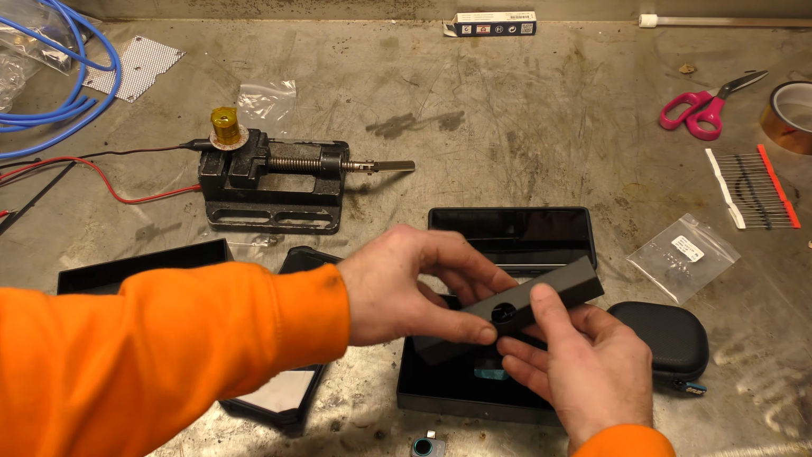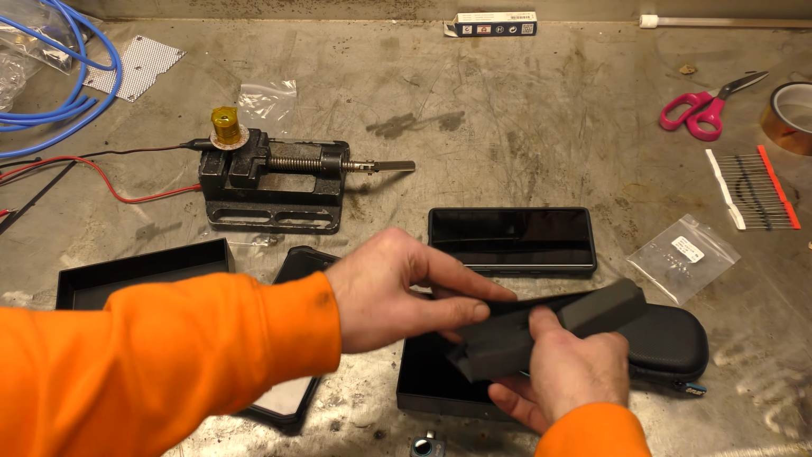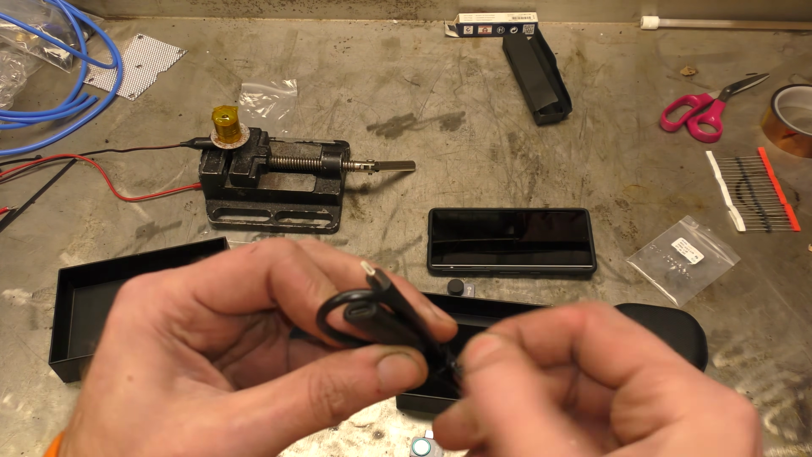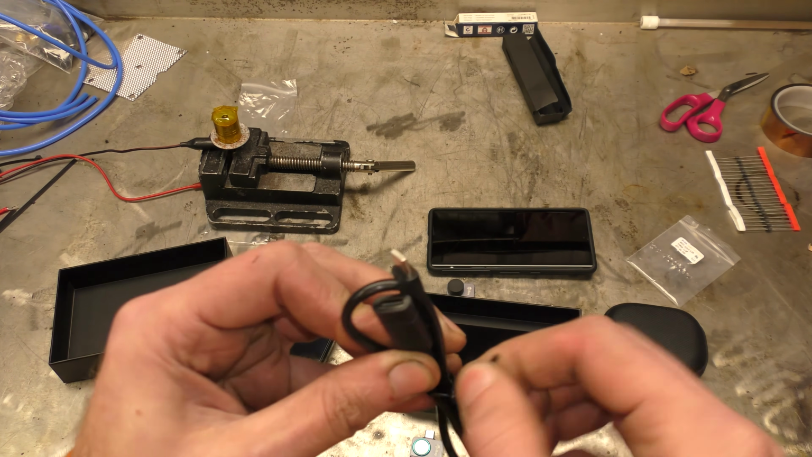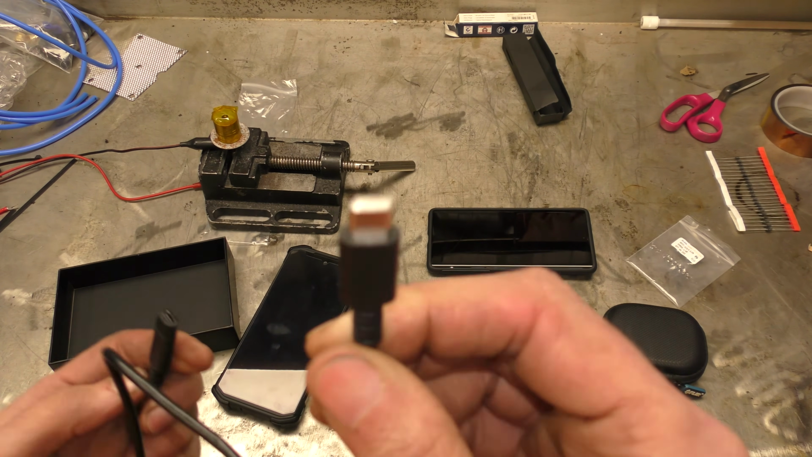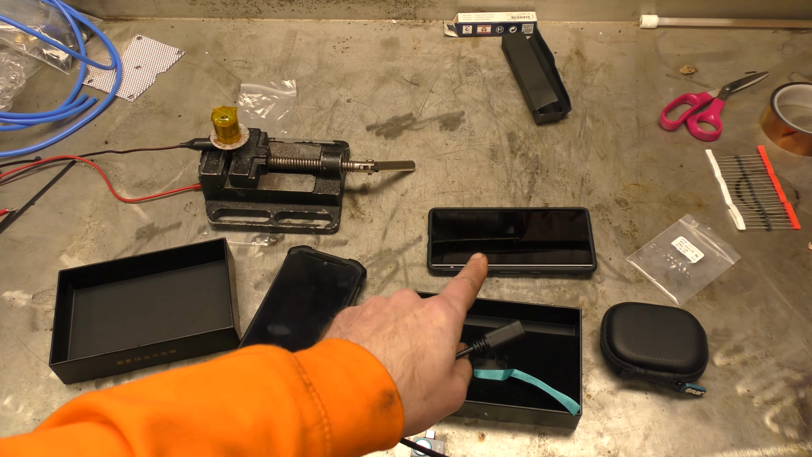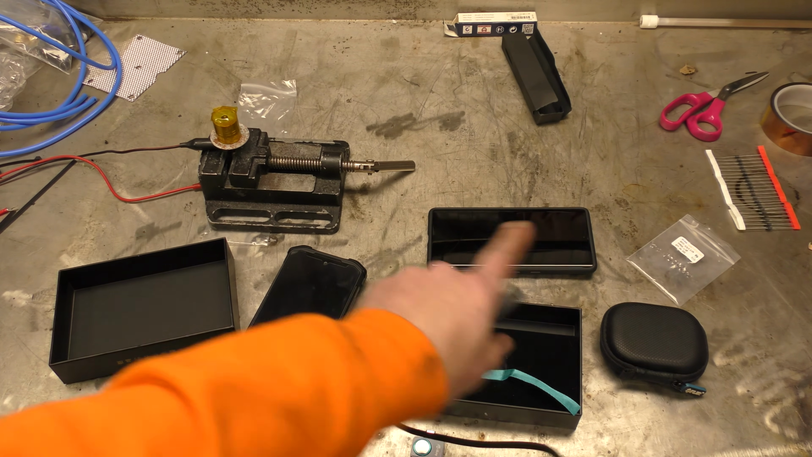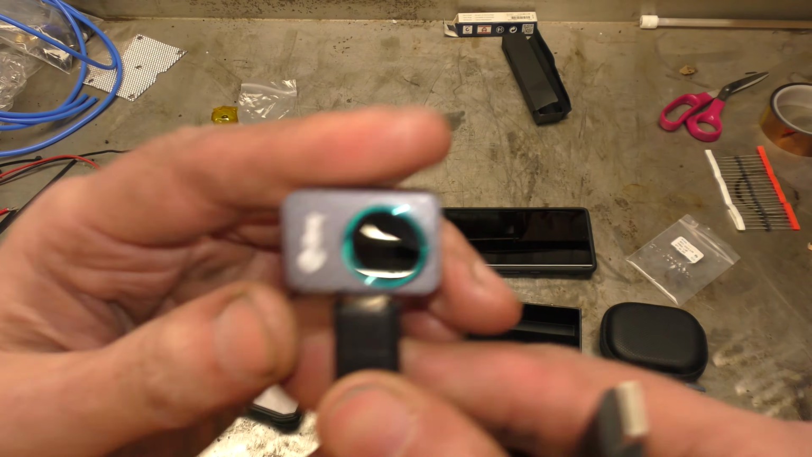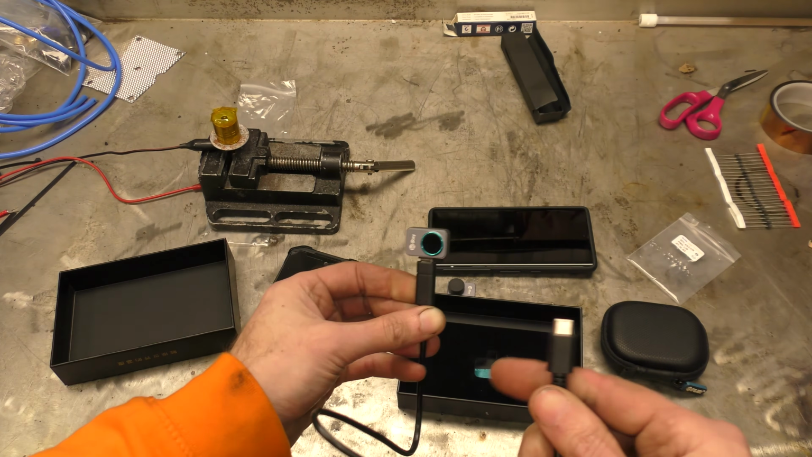I haven't actually gone deeper into this box. There's another smaller box in here, which I'm about to tear open. Aha! I was looking for this. A USB-C extension cable, so you can plug one end into your phone, and then put the camera in the USB end so you don't have to have it physically attached to the phone. If you want to poke it in a space where you can't get your whole phone, you can just put the thermal imaging camera into the USB-C extension cable, and then you can take the camera itself out and use that attached to the phone separately.